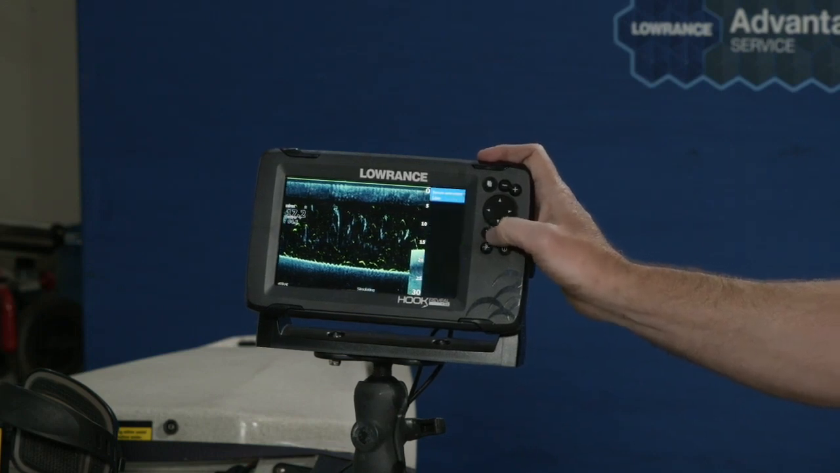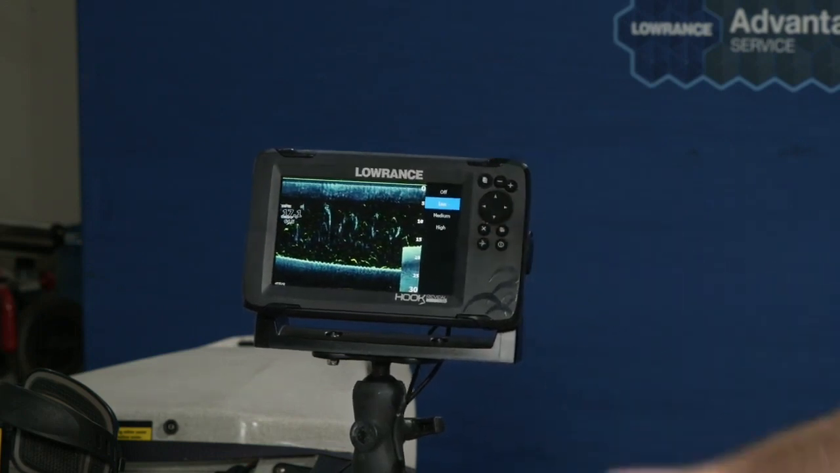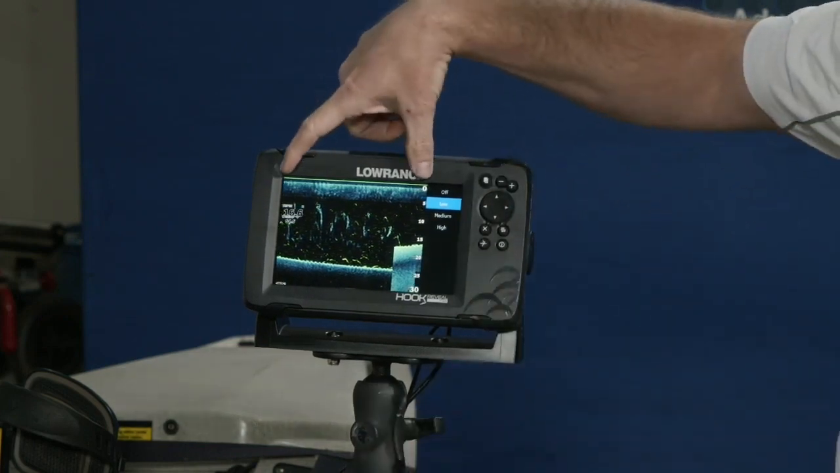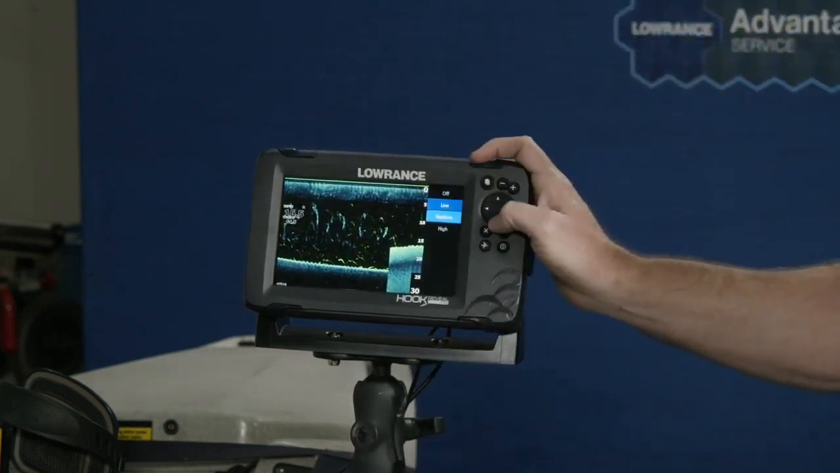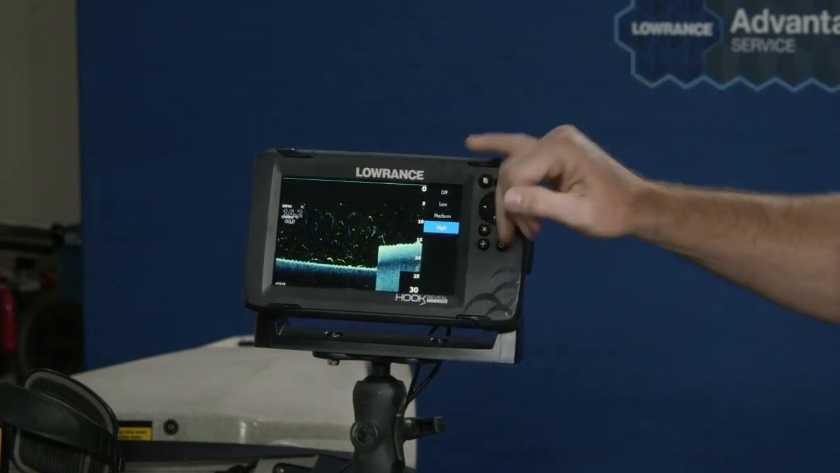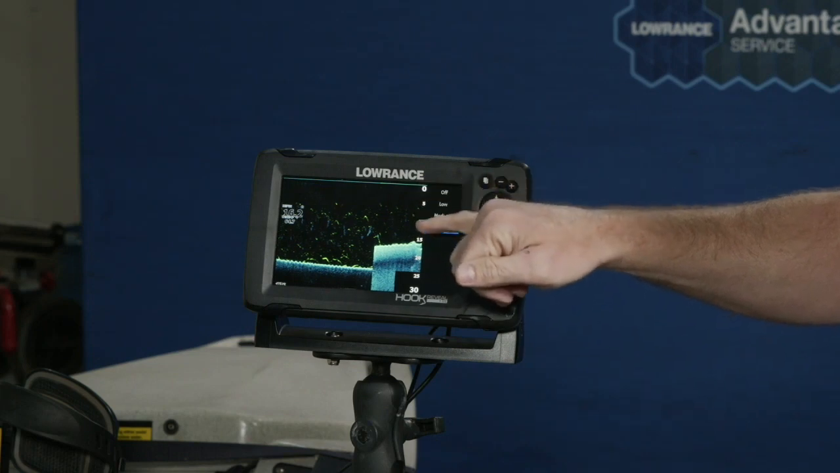And again, in advanced mode, you have surface clarity. I think of surface clarity as two things. If you wanted to clean up from the top down, that's surface clarity. You see how this top water column gets cleaner and cleaner, and I start filtering from the top down.